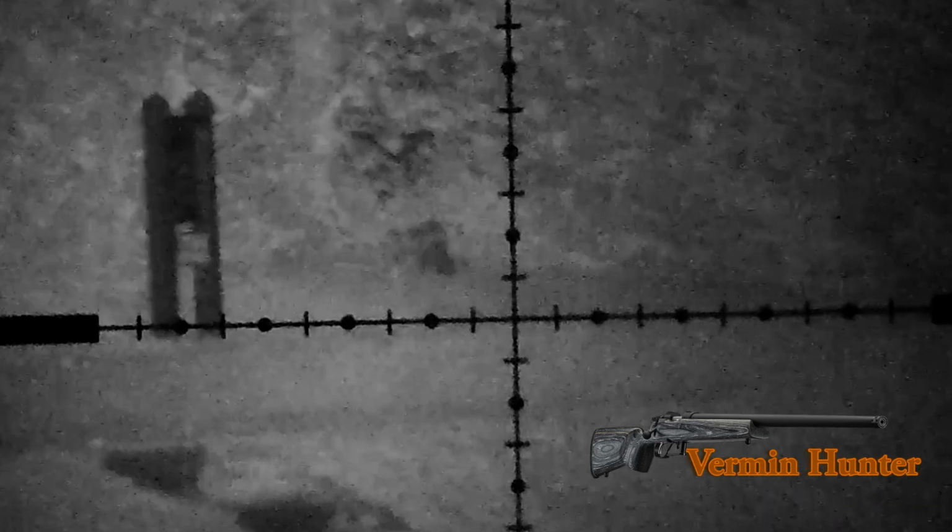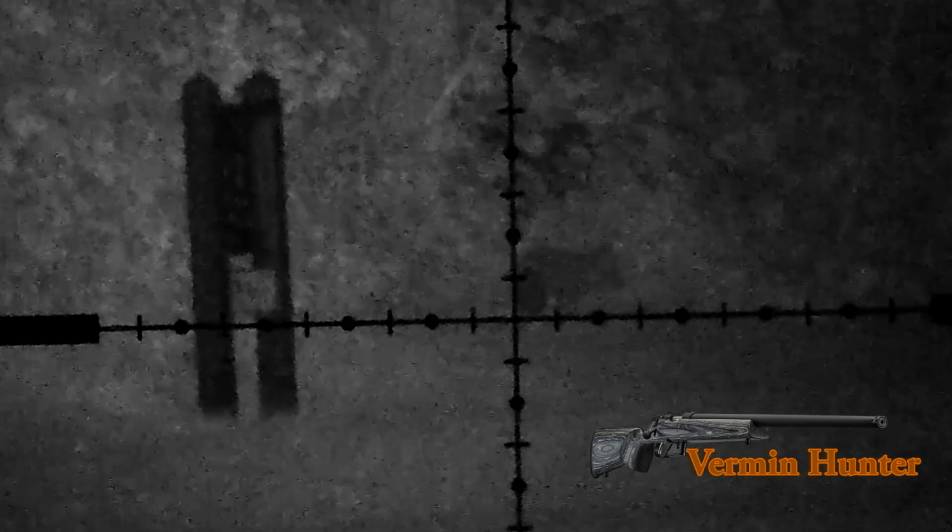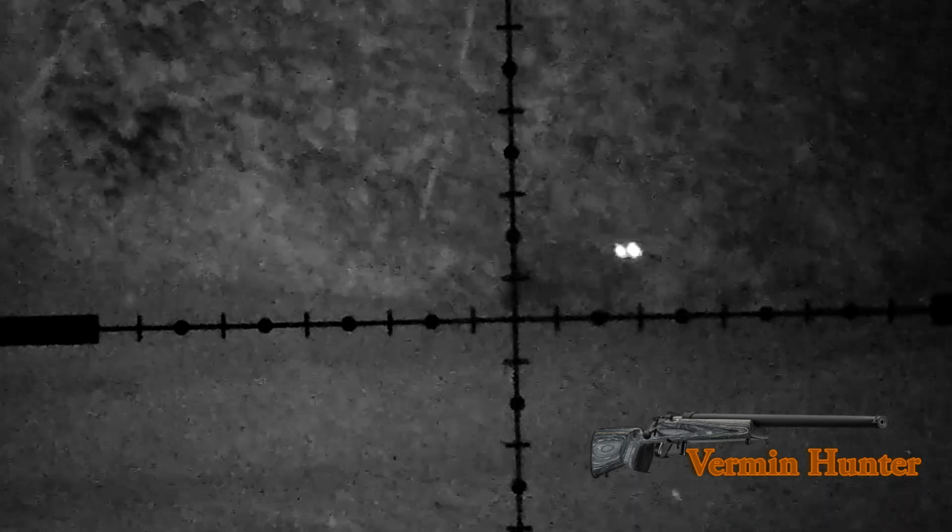The same tee from a different angle. I noticed it far away on the thermal. Tried to call it in away from the hotel. There's no safe backdrop. Just tried to call it in. It just refused to come. There's an awful lot of food in this area.